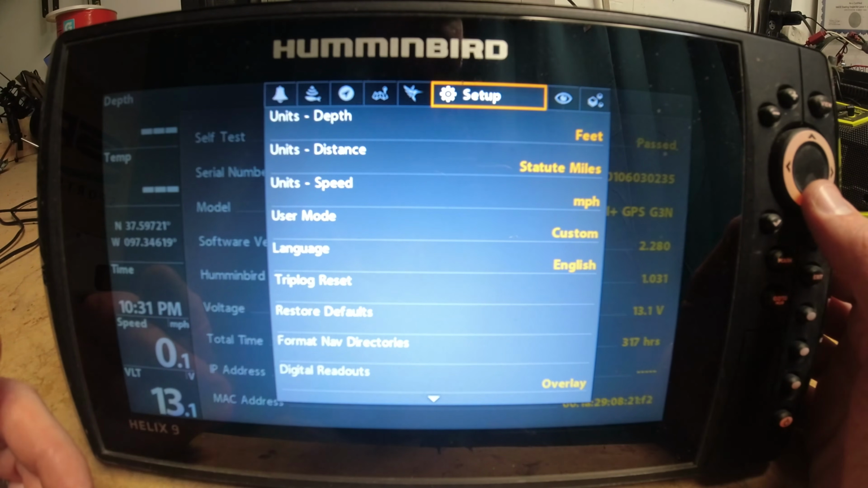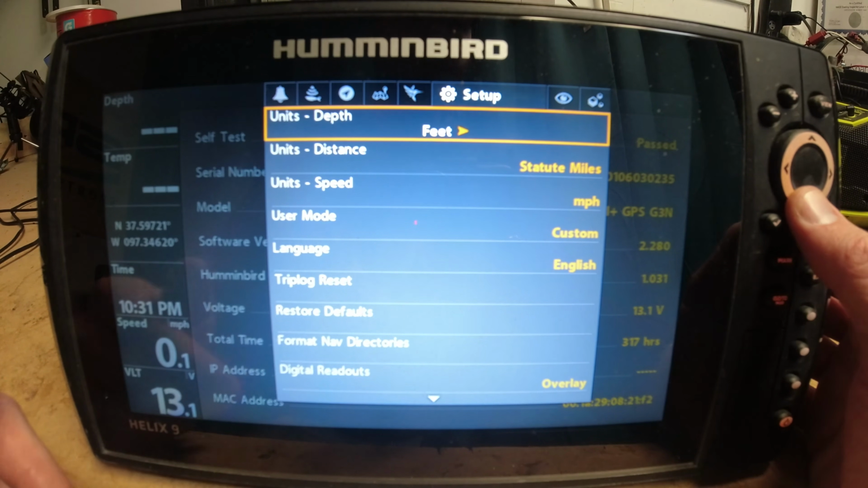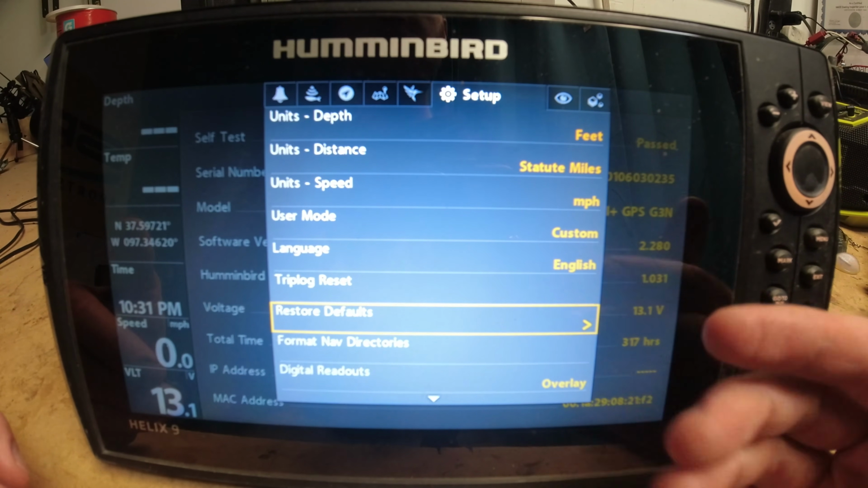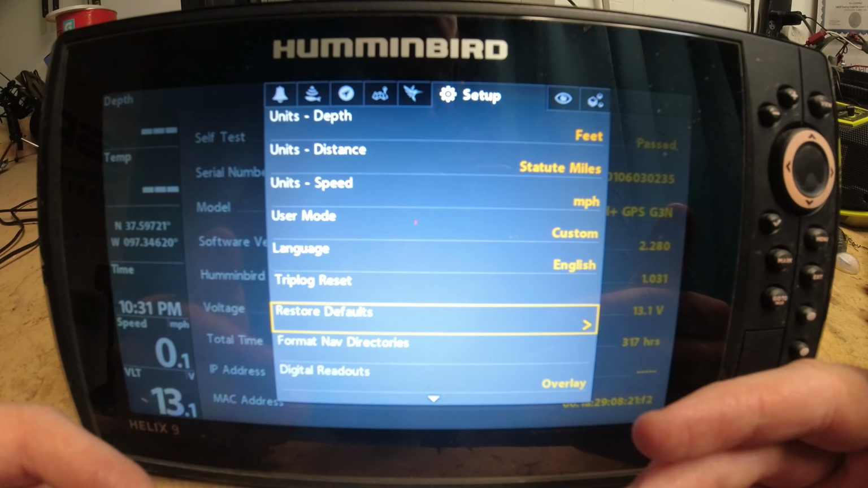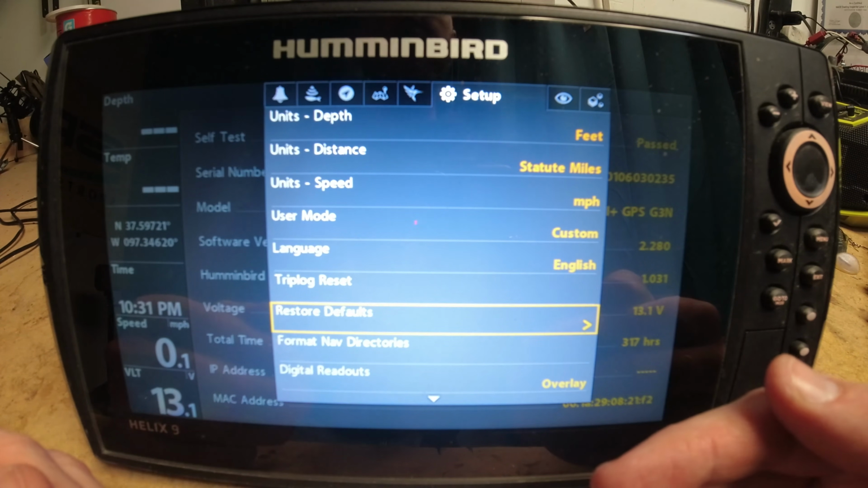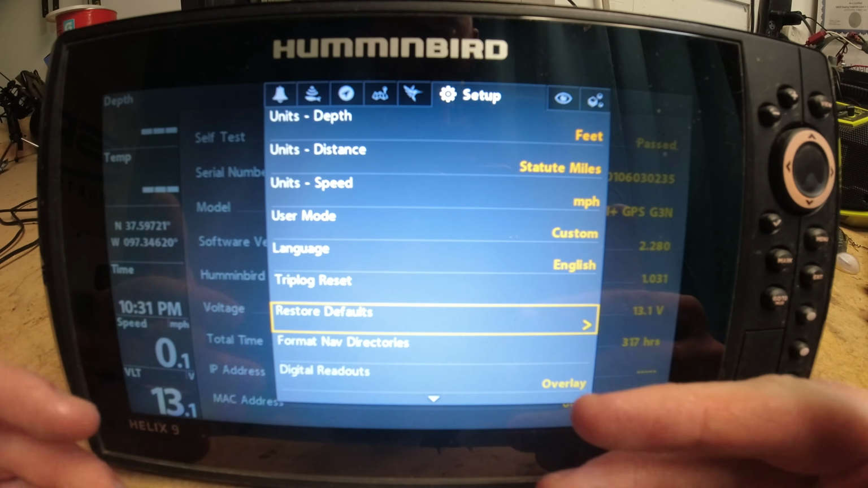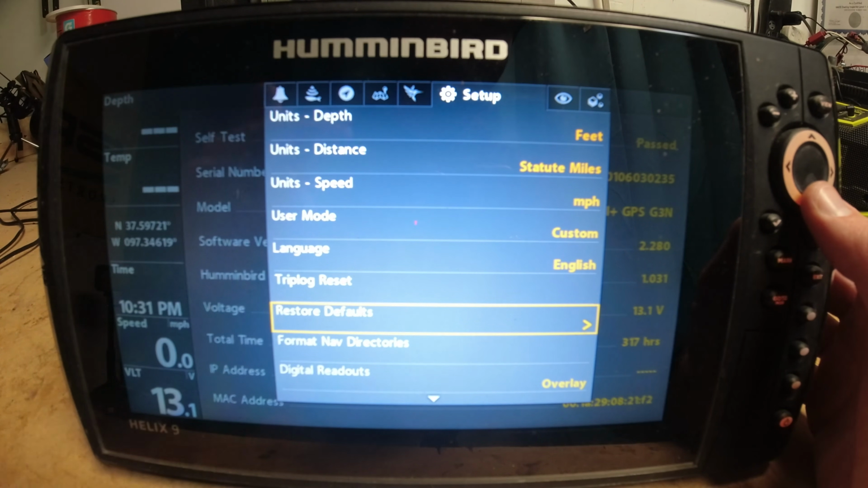The next tab we have is the setup. Some of these are pretty self-explanatory. You can go to restore defaults. This is one of them, guys, that I have used time and time again. If my unit for some reason isn't displaying a certain frequency, or I'm having an issue with it not working quite properly, this restore defaults is one that I have relied on, and it has worked for me several times. So guys, definitely restore defaults is one that you want to use.